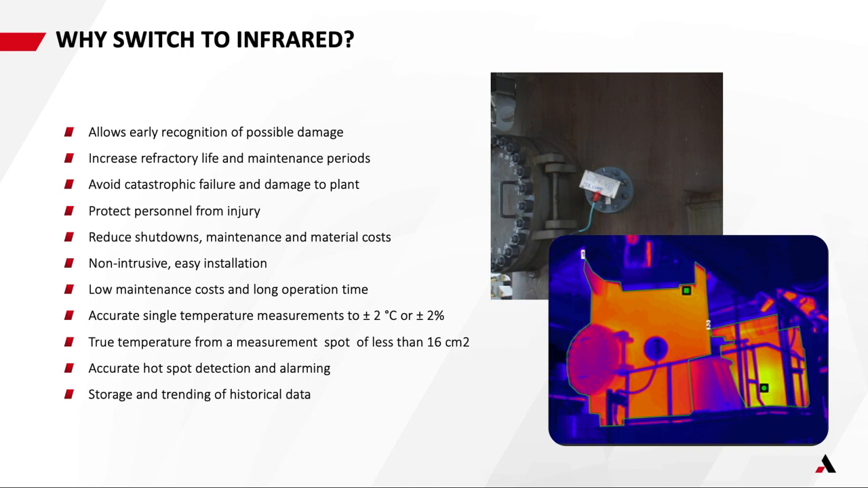The thermal imager is non-intrusive, so it's easy to install, and it sits outside the furnace, and it's generally in hot environments cooled. The lens is purged, so the camera itself is sitting in very comfortable conditions, so the lifetime is 10 plus years typically. You get very accurate temperature measurements, so we can get within 2% or 2 degrees C of the true surface temperature.